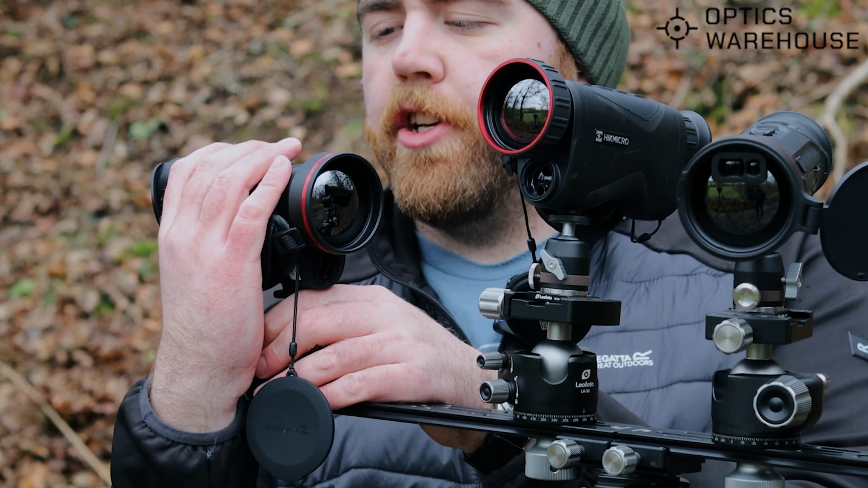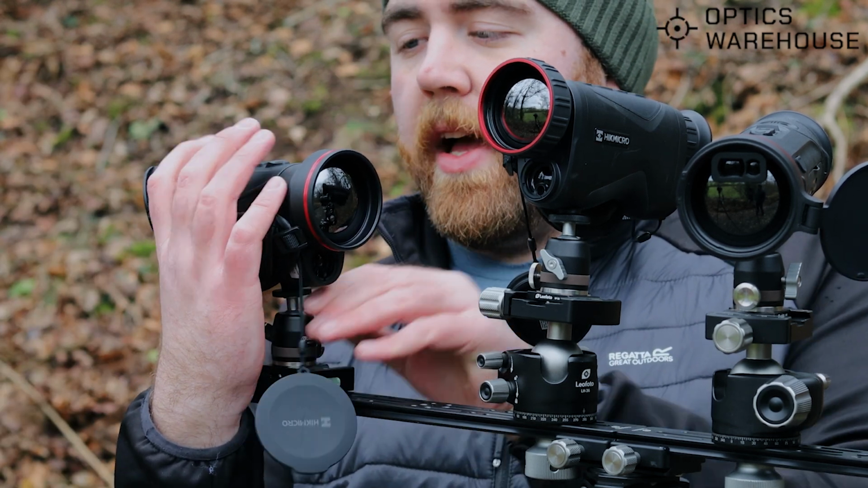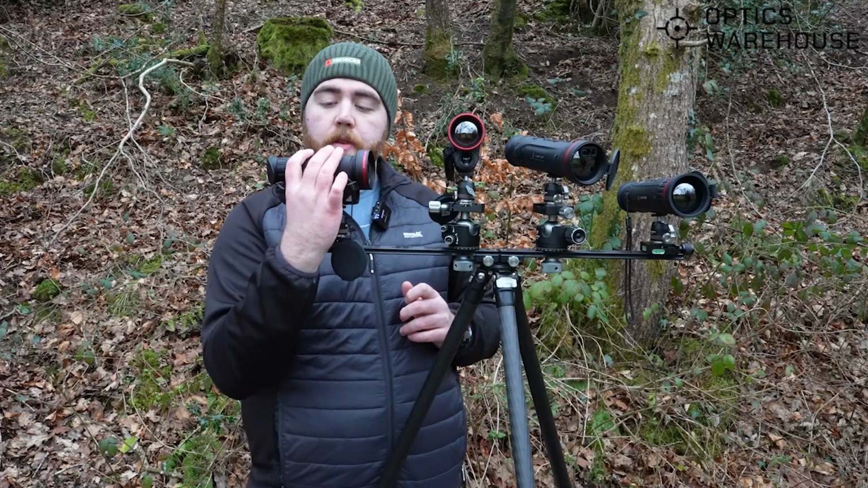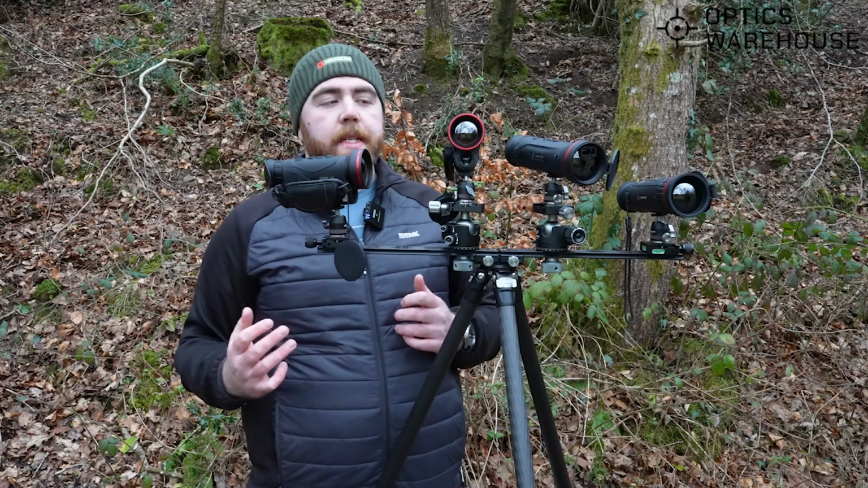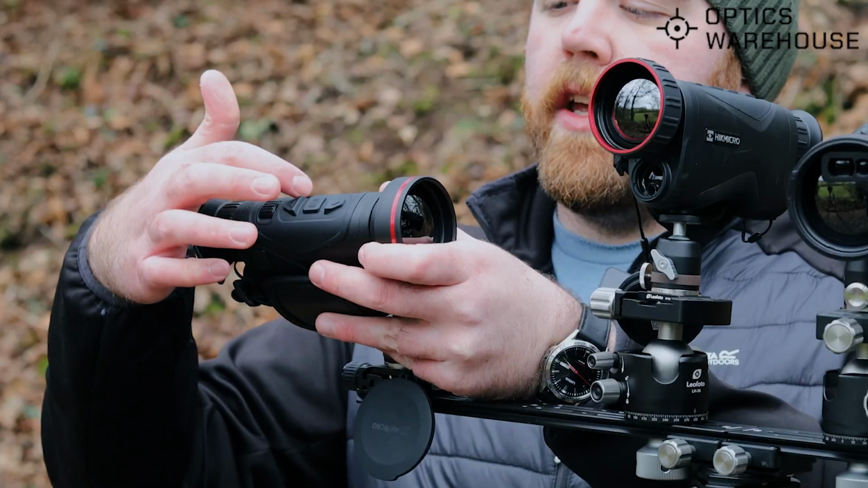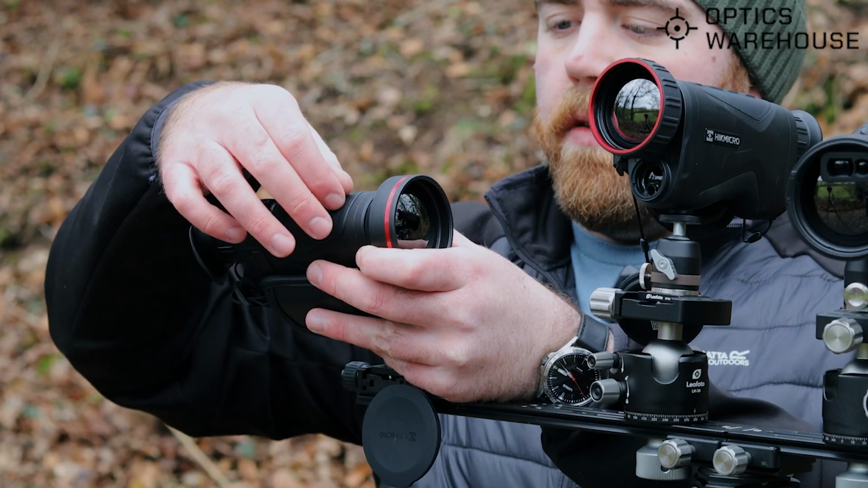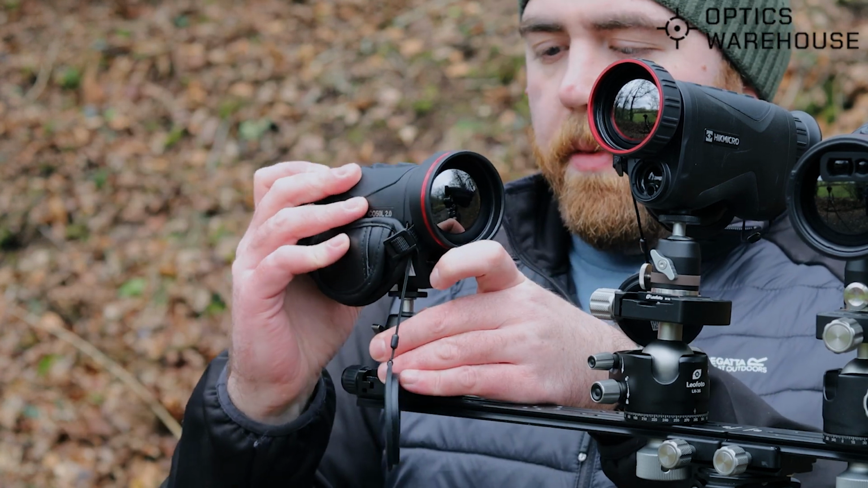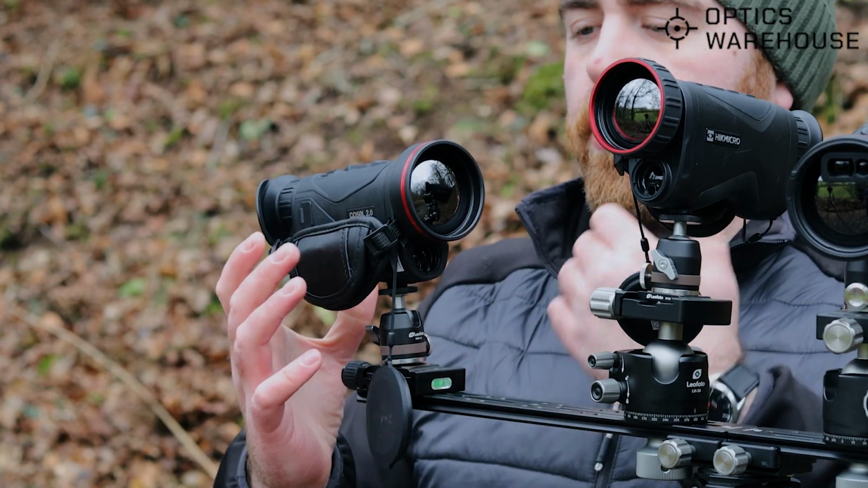Focus here, and because of that shape, that focus really is just where your finger lands. And the other two, when you shift forward, are really easy to tell what you're pressing. The buttons, don't know if you can see that, are fully shaped. They're not just squares. You've got arrow shapes, different shapes. You can orientate yourself at night with them far more quickly.